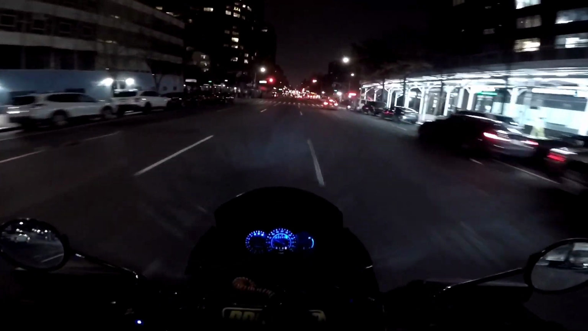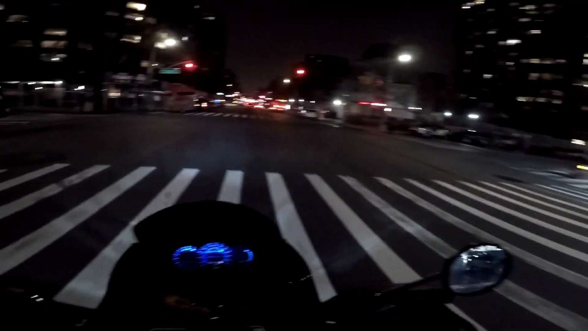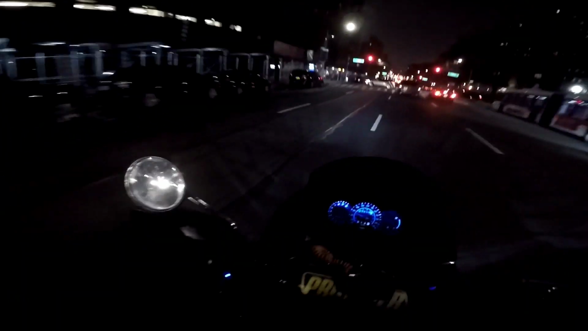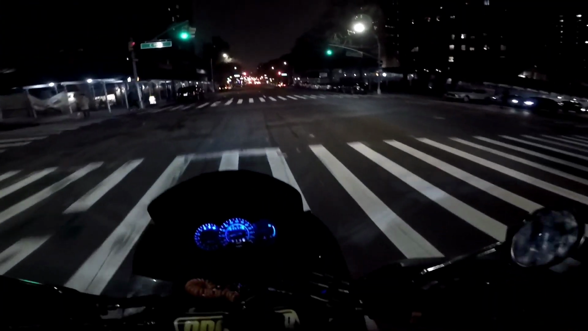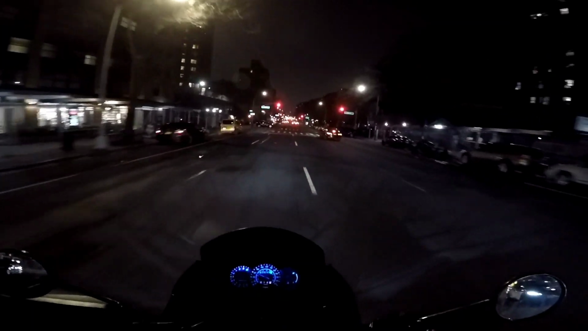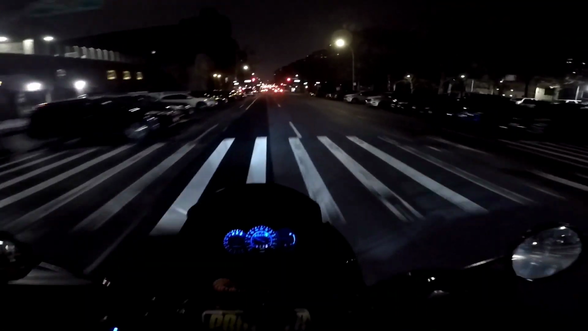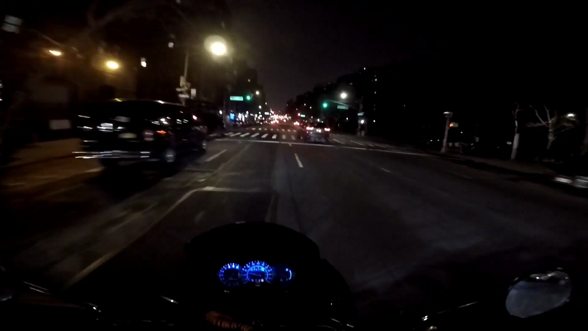I'm sure other riders know it too. If you can't make it home for some reason, and you leave your bike on the side of the road, like for example over here in Harlem, Harlem is getting nice, but it's still Harlem. There's a lot of riders from the Bronx that come through here looking at bikes. They see people that just moved to New York, and that's a very common thing.